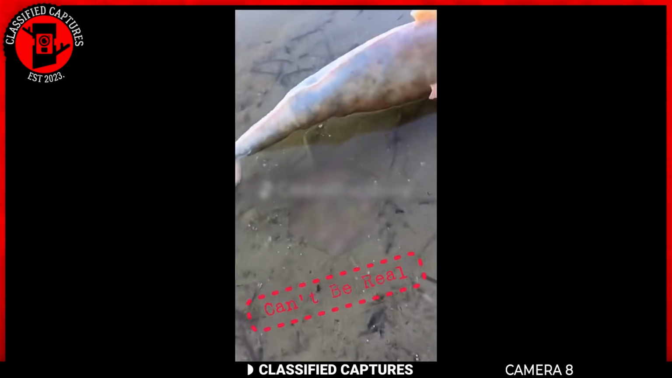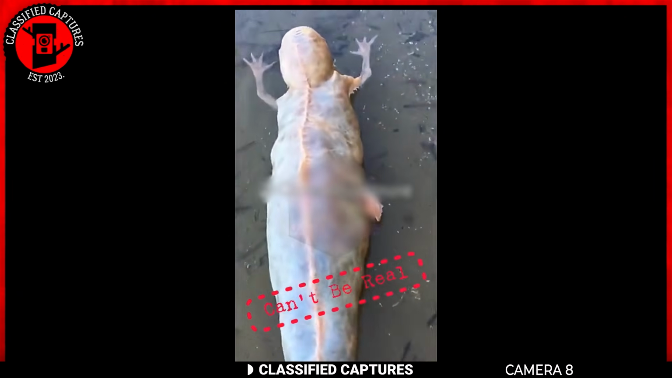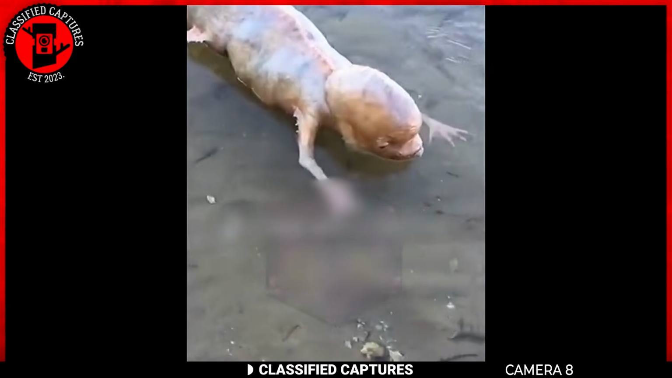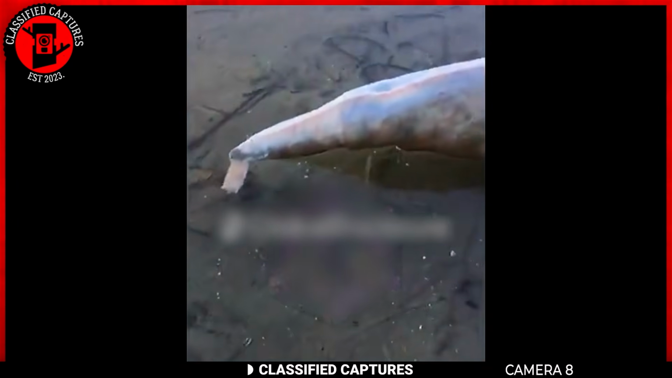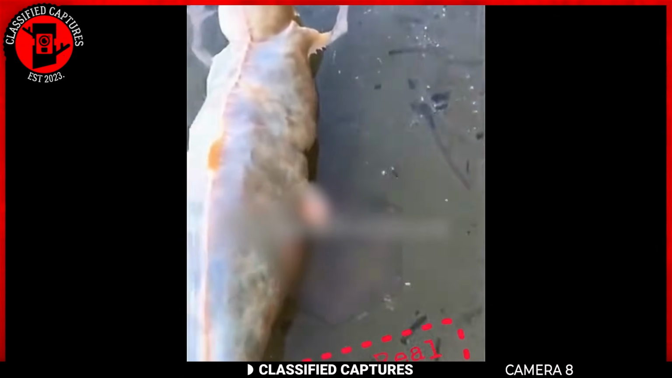As usual, speculation is rife. Some people believe it could be a mutated sea creature affected by environmental changes or pollution. Others think it might be an undiscovered marine species that dwell in the unexplored depths of the ocean. There are even those who suggest it could be evidence of extraterrestrial life or a hybrid creature resulting from unknown experiments. What do you think this creature could be?